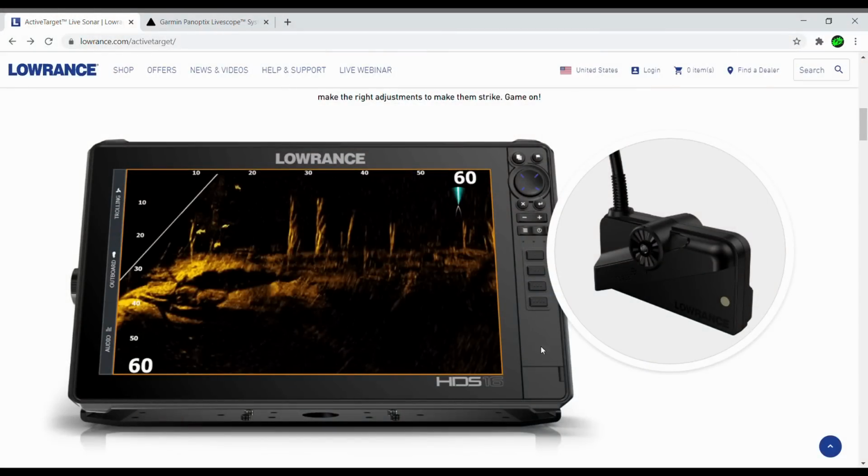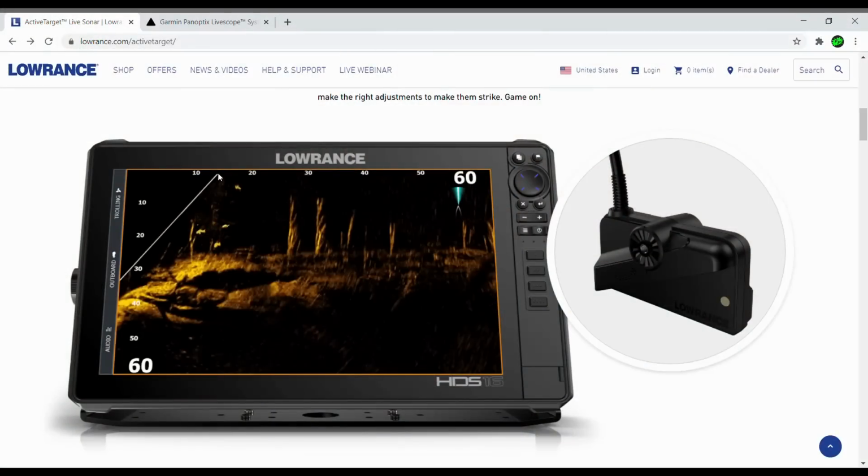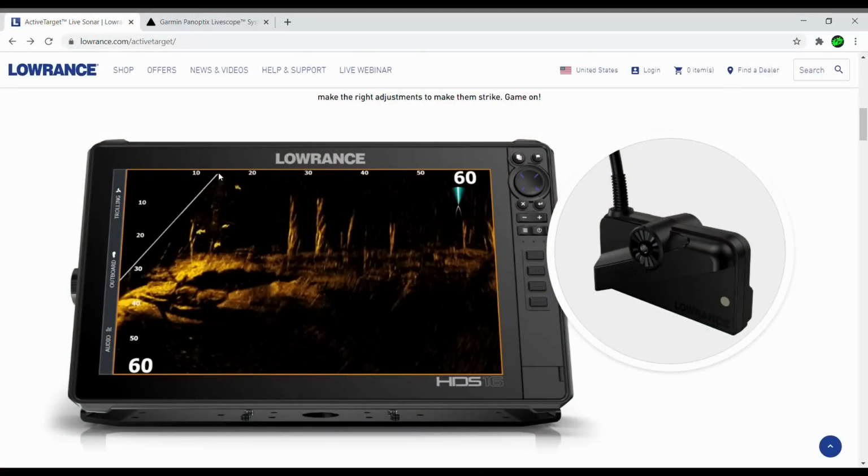Want to talk about the image here and my first and only complaint that I know of so far. We start at 13 feet. Can we please put the 0 here? It's not a big deal. It's a simple programming thing. But let's put the 0 right here. That way I don't have to do math, that when something's 20 feet in front of me, that's actually just 7. Not a big deal, not a deal breaker, but still, can you please fix that, Lowrance?